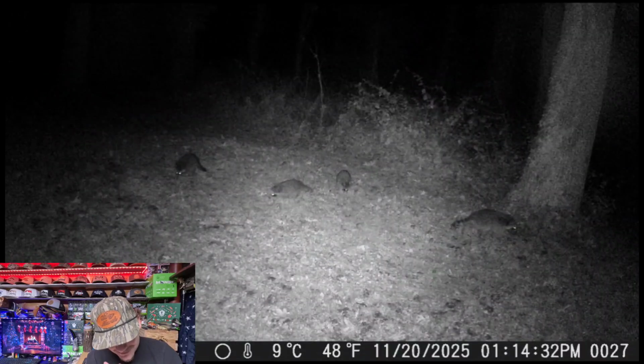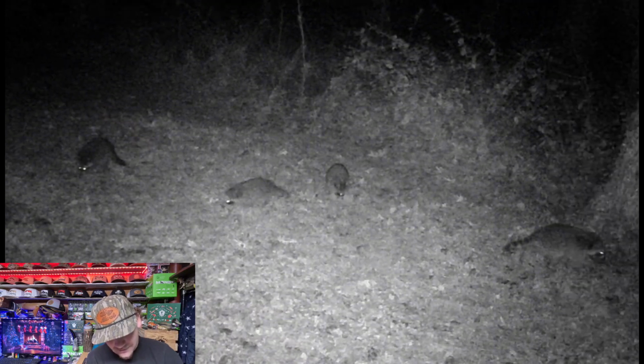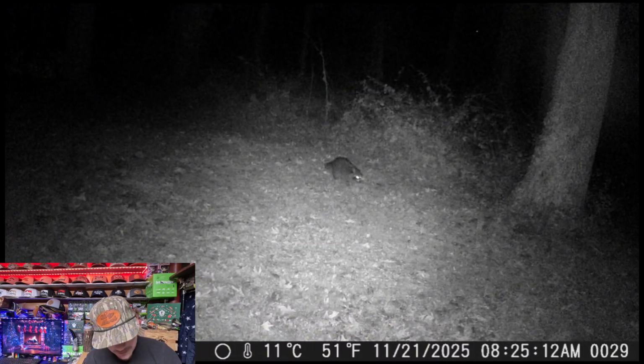And then right here on November 20th at 1 a.m. there's the mama with her babies. And y'all can see that's the mama on the right there, and there's the little babies. Which those two in the middle look smaller than that one on the left. But there we go, right there. There's some little baby raccoons. And there's just the mama in that one.